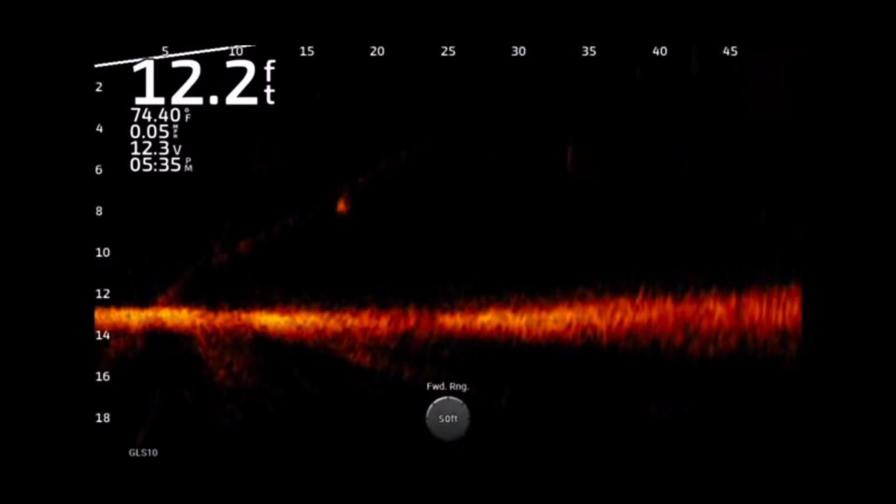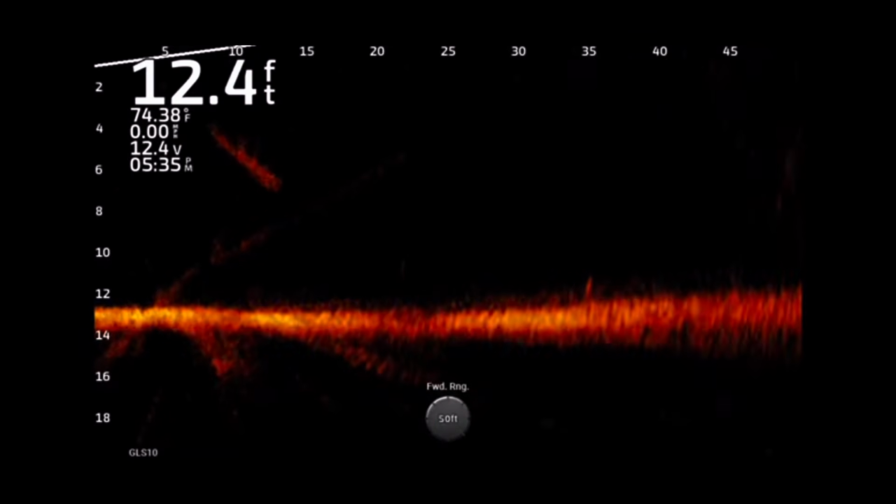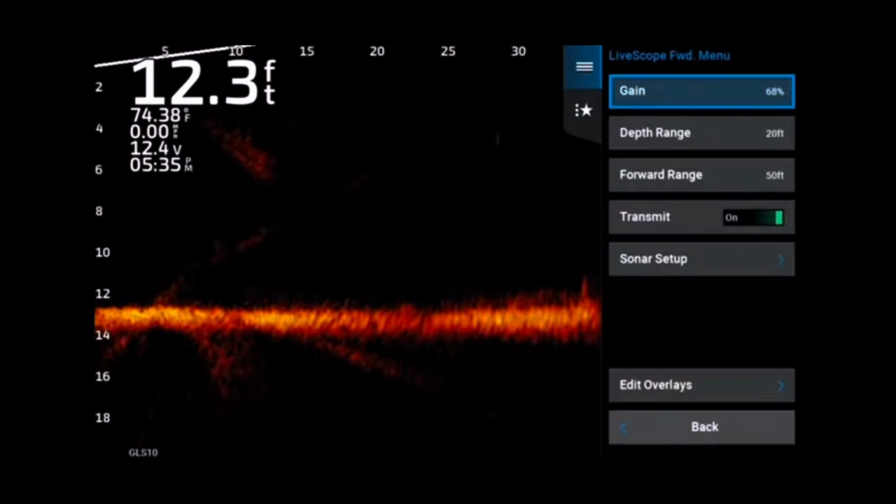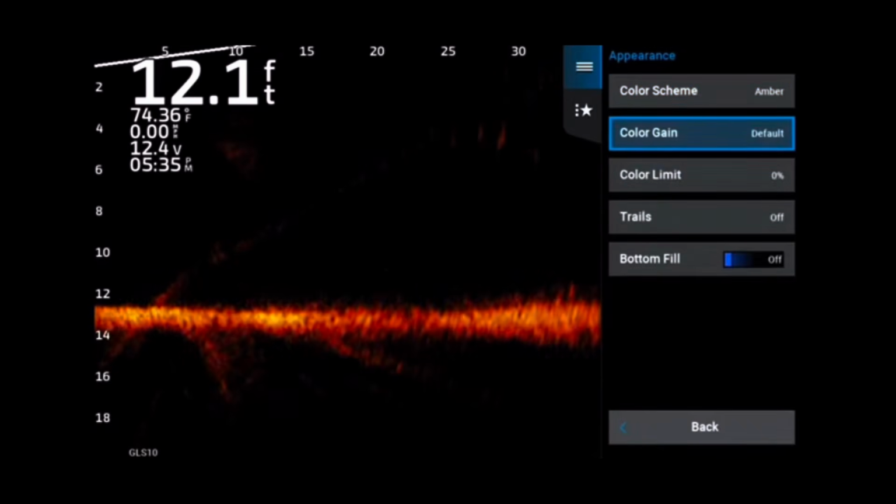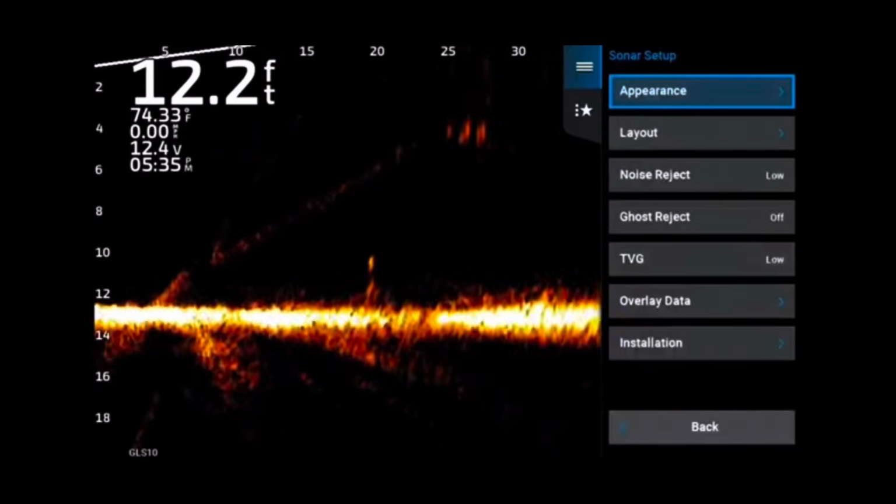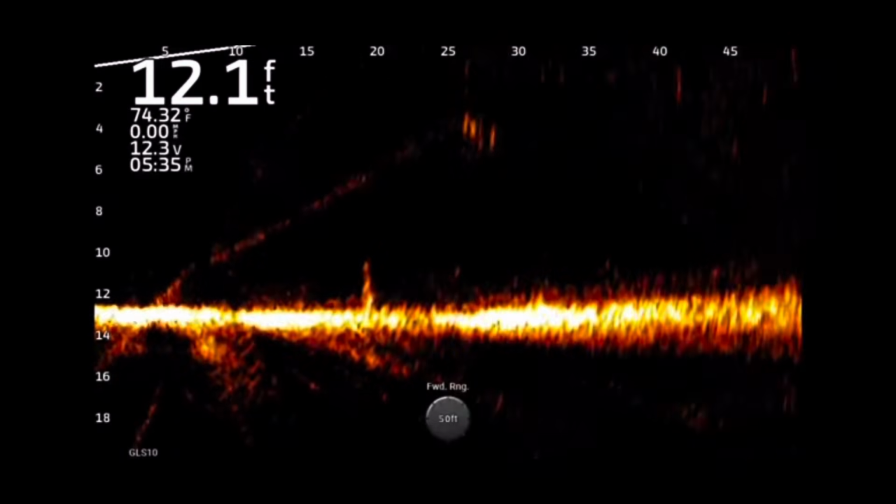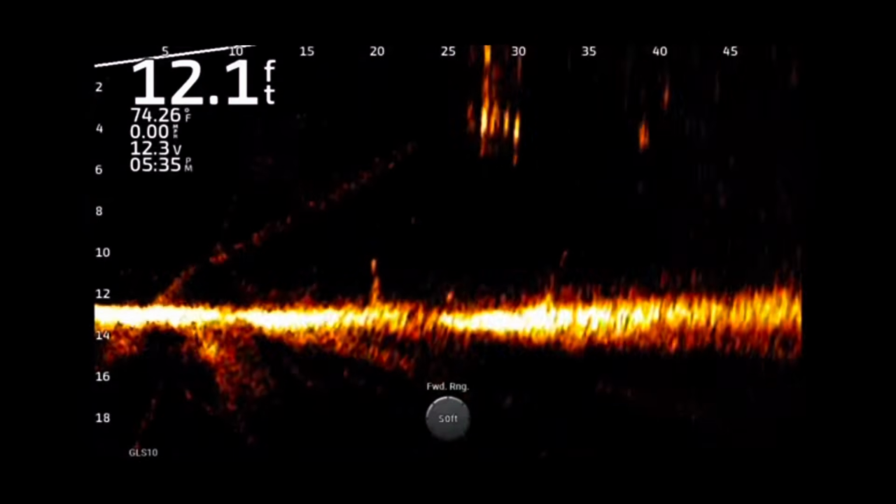Now, I don't want to have to struggle to pick up my bait on the screen. So I have learned to go into the 80 to 100 range. It is just kind of a thing that I've grown to like, the brighter returns. Now, I don't want to go too high, especially crappie fishing. You don't want to go too high because, like I said, it'll blow out the picture.